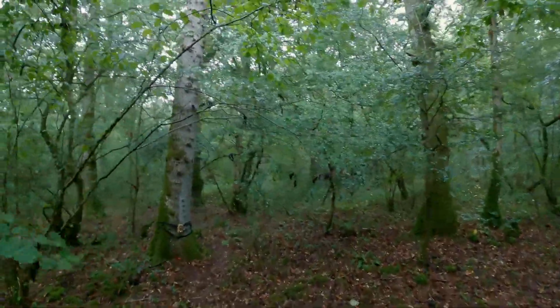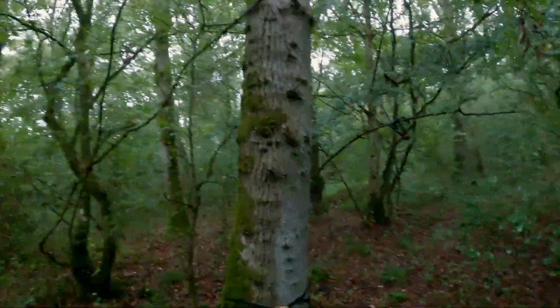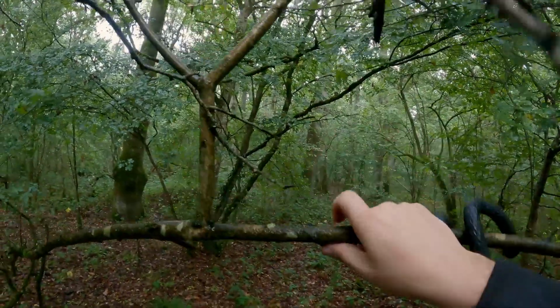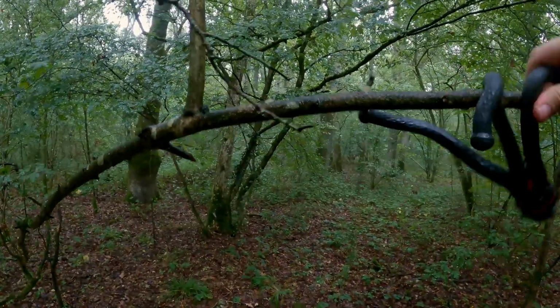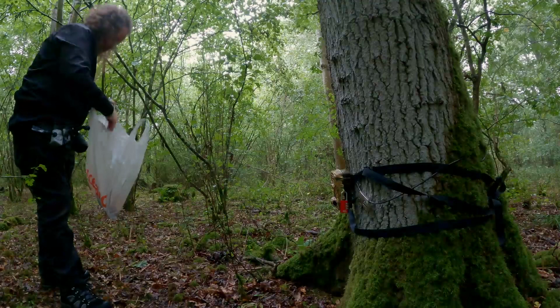I'm pretty sure they're on this tree over here. And I put a little bit of bird food down, but hopefully we caught something last night, and I was right. I did leave my gorilla pod here. Thankfully it's still here. Don't have the money to replace things. So let's see what we got.